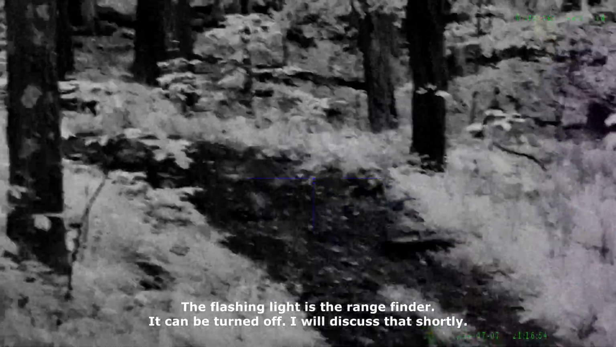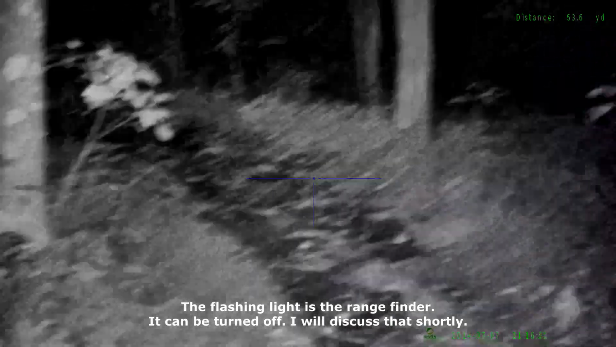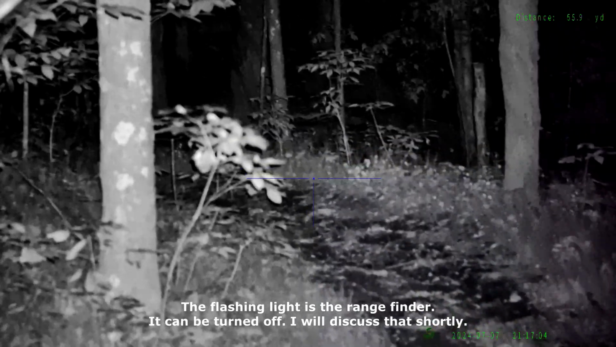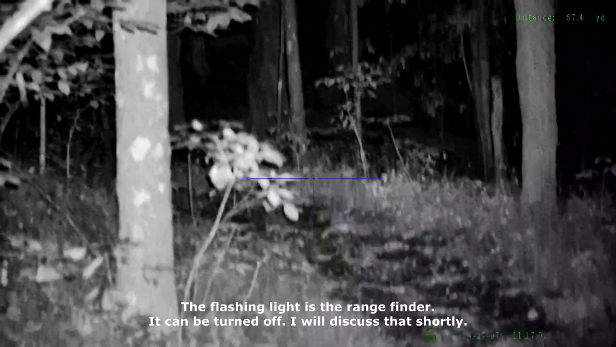Now I'm going to turn the external IR light on. Oh wow, look how crisp that is now. Pitch black right here where I'm at. Oh, and I said 100 yards, I'm so sorry, that says 60. That's showing 60 yards. So crisp.